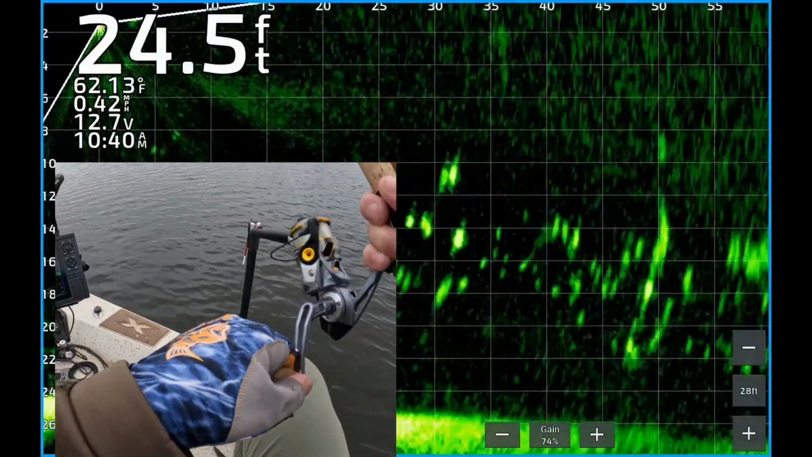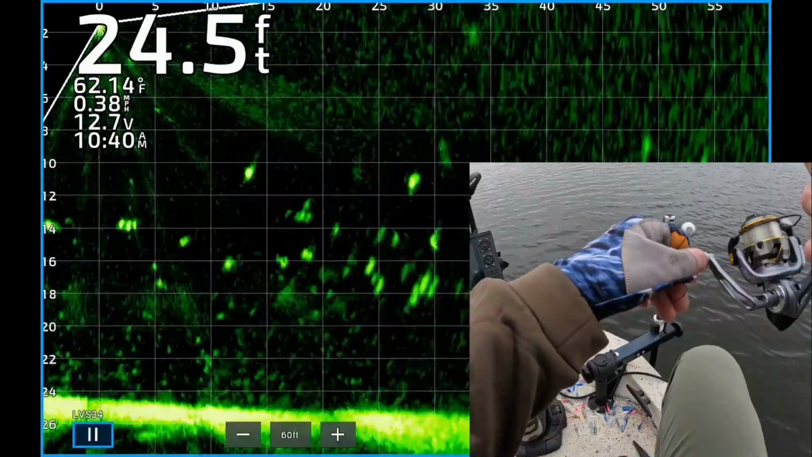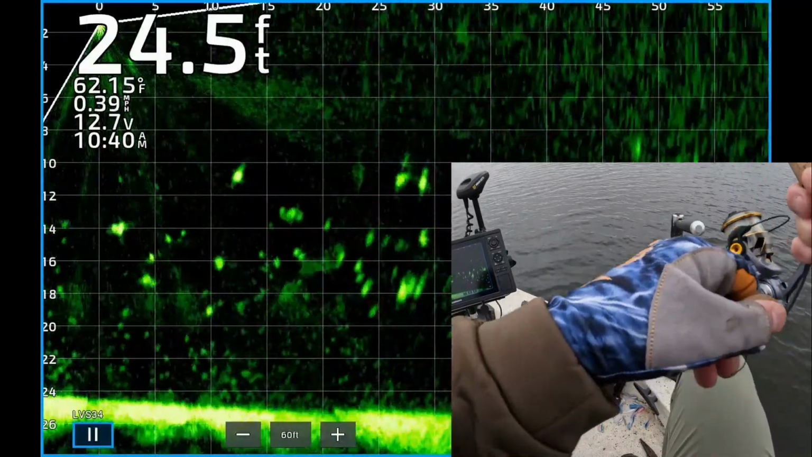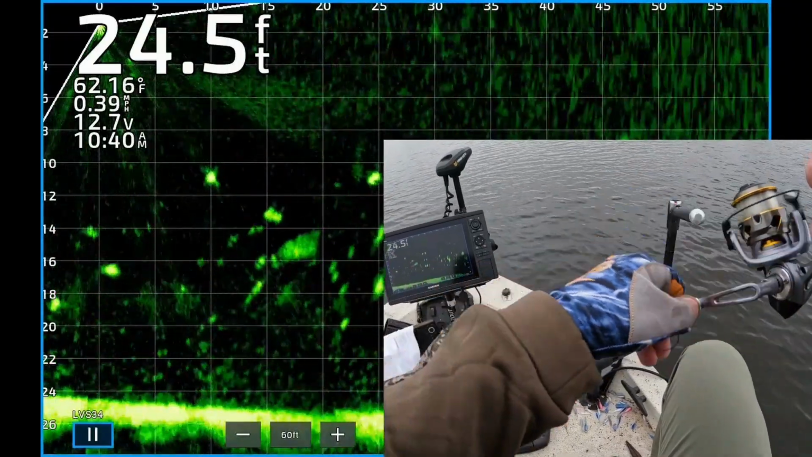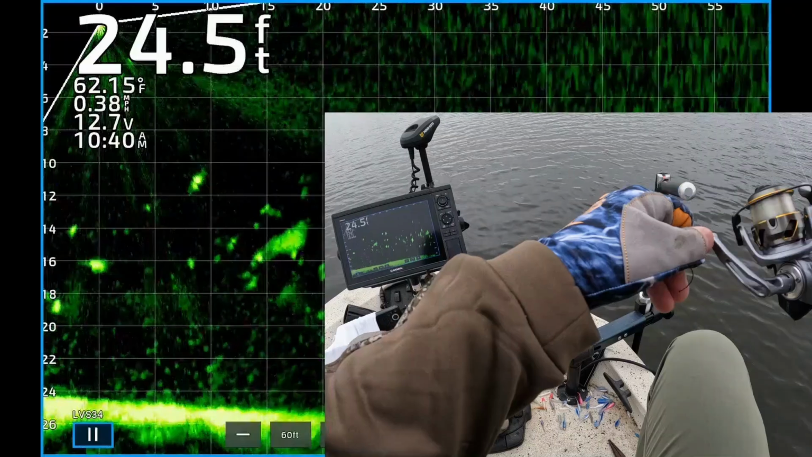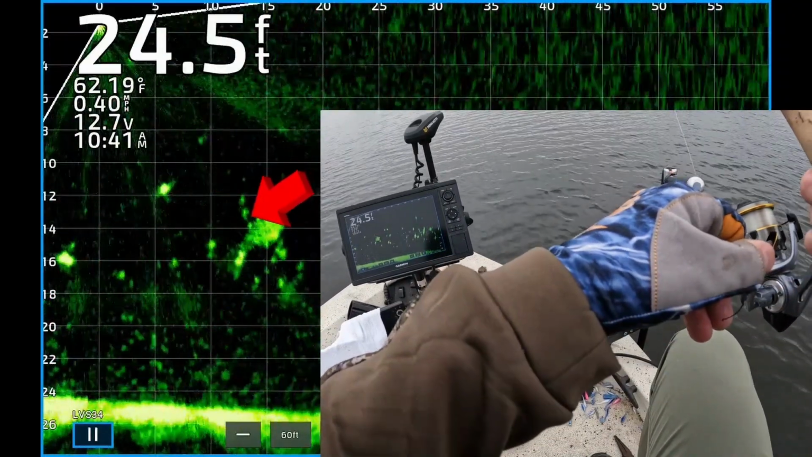All right, there's my cast about 37 feet from the boat. See the jig and weight dropping down right on top of a fish right there. He wasn't interested. Didn't have it lined up very good, but there's so many targets. There's another fish. There's my weight and jig.